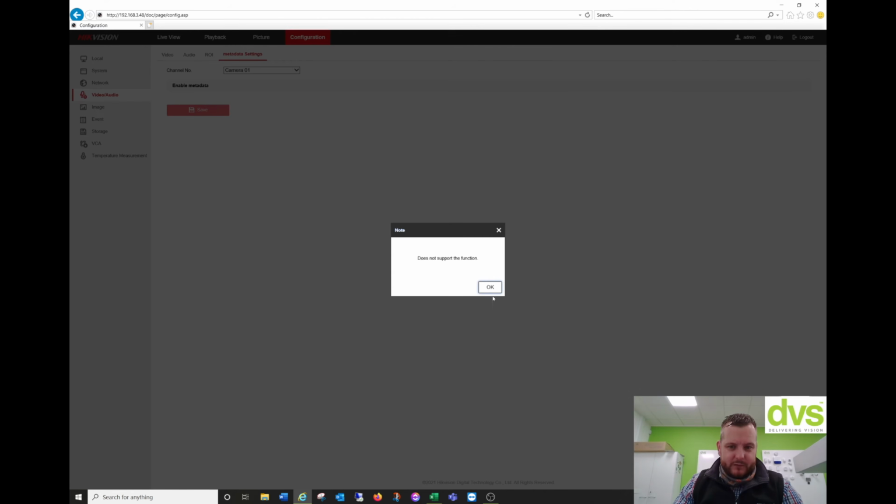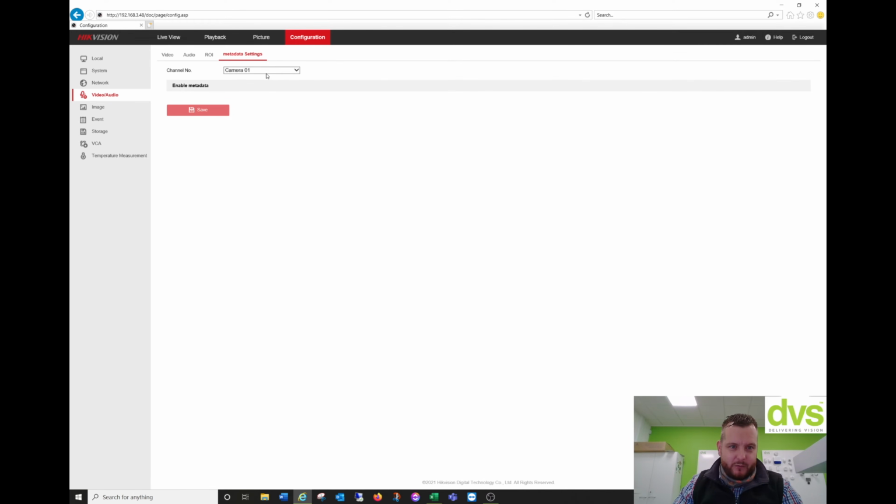So we're going to put it on camera 2. And we're going to enable metadata, so embedded metadata for VCA and temperature measurement. Now, more if you're using third-party systems and you've built your own using our ISAPI, SDK, etc., then we'd expect you to enable metadata to get that information out. But I'm going to take it anyway.